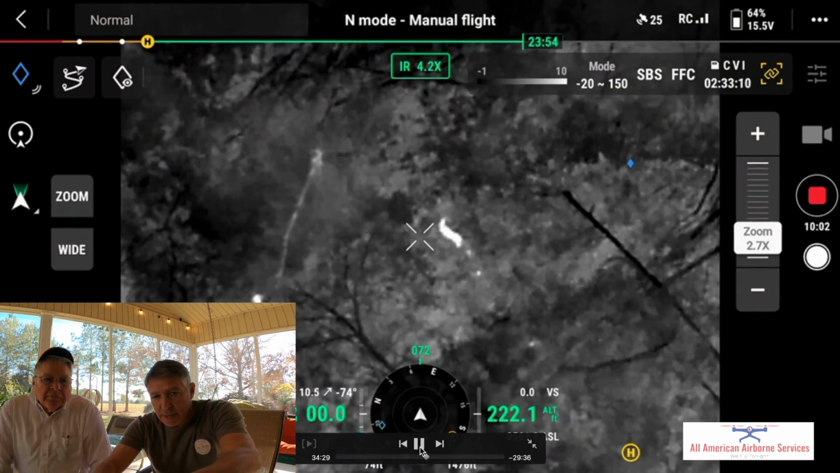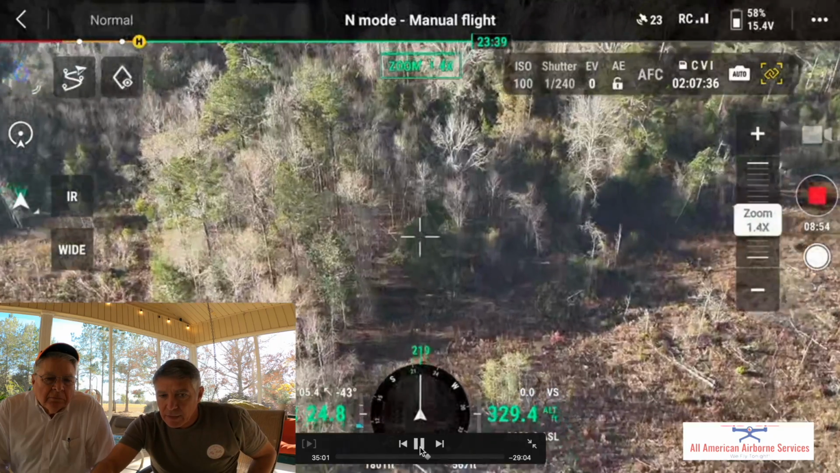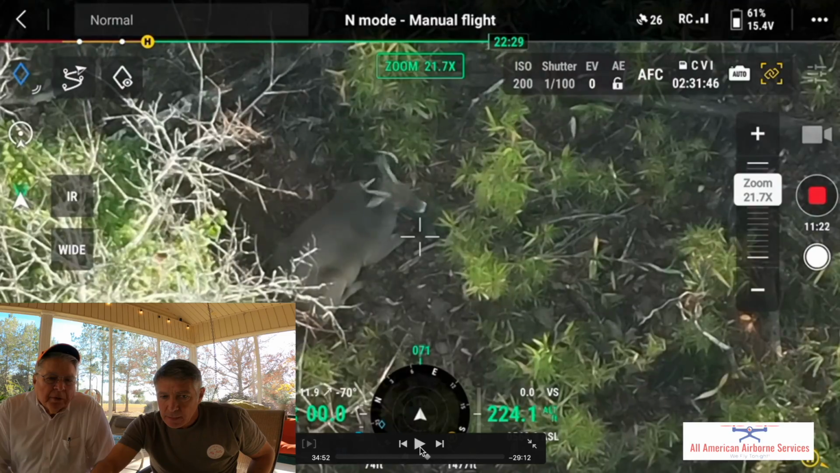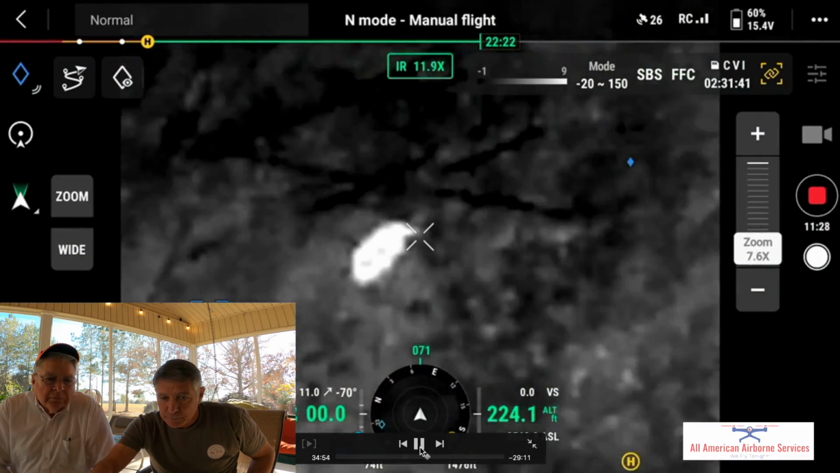There's another buck, the same buck that goes over here, and he literally lays down right there where she was. Right there. And you can see the trail that would connect the two of them.